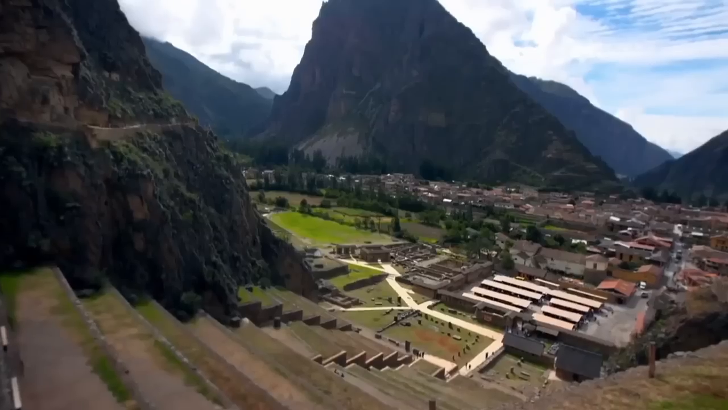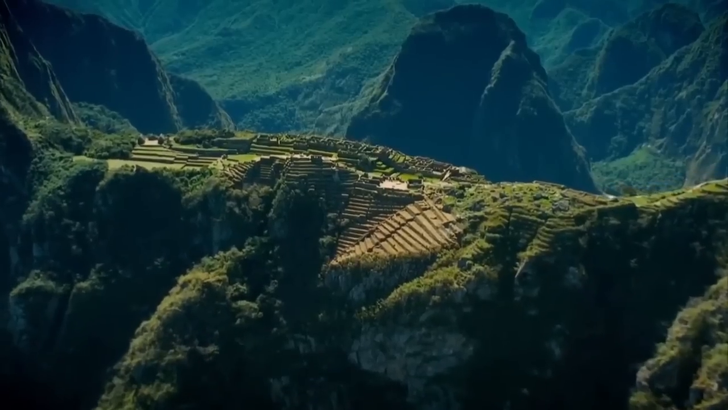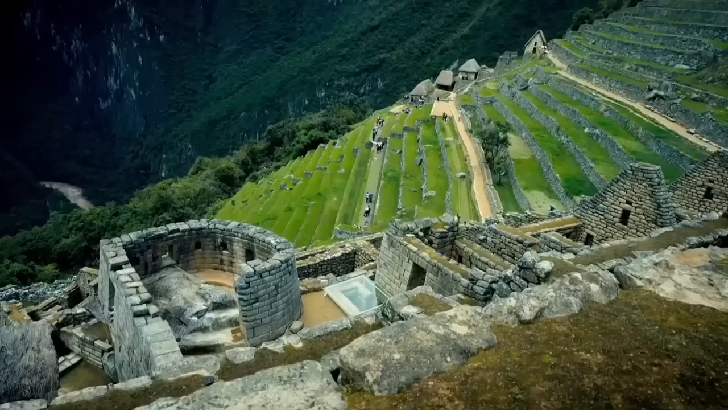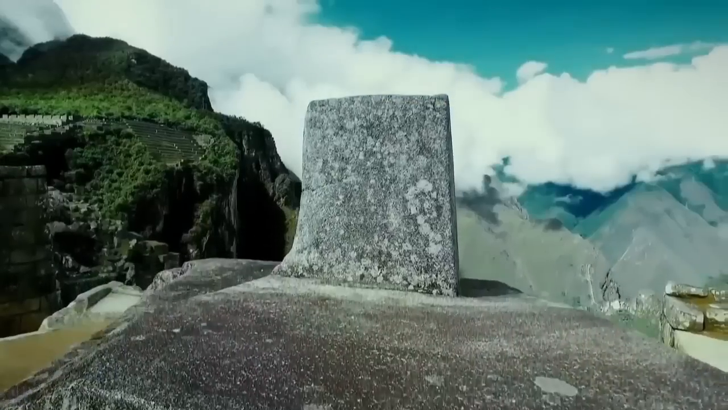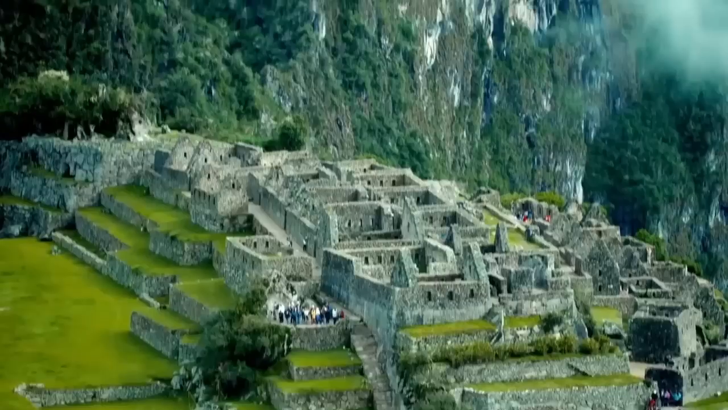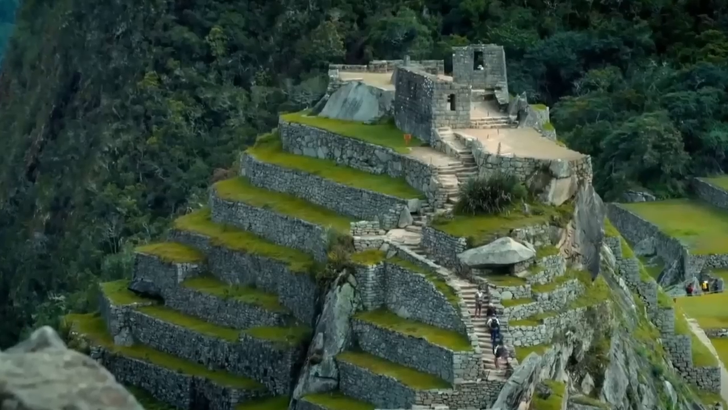Considered as a masterpiece of both architecture and engineering, Machu Picchu is a testament to the power and ingenuity of the Inca Empire. Built without the use of mortar, metal tools, or the wheel, Machu Picchu stands as an archaeological wonder of the ancient world. But why was it built and then deserted? The question remains.